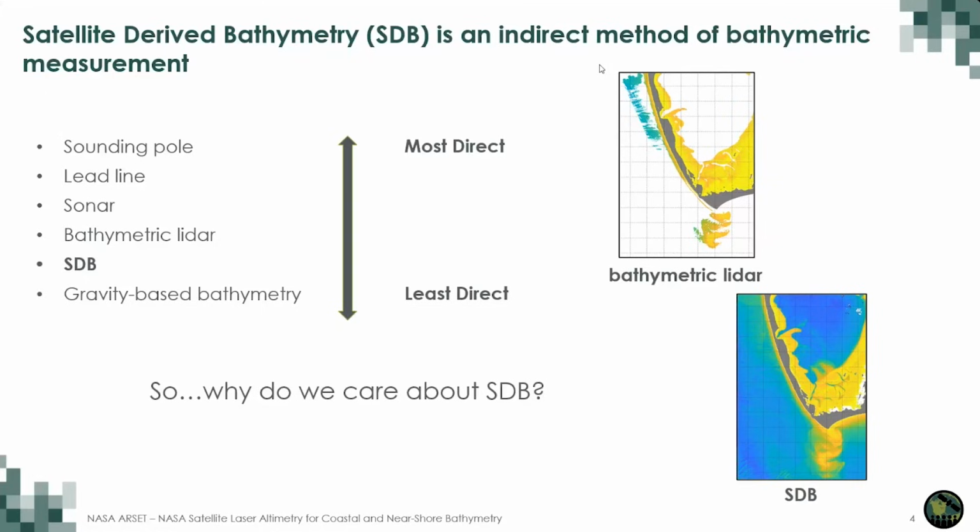The top right image is the bathymetric LiDAR example from our group in the Remote Sensing Division in the National Geodetic Survey. And this is of St. Joe's. If you look at the lower SDB example that Dr. Rick Stump created, it fills in the gaps of the bathymetric LiDAR. So there are some uses for it.